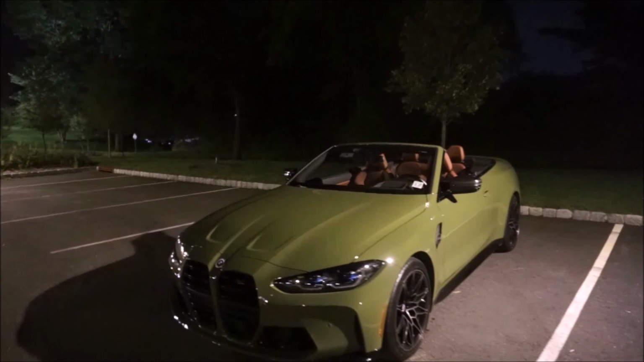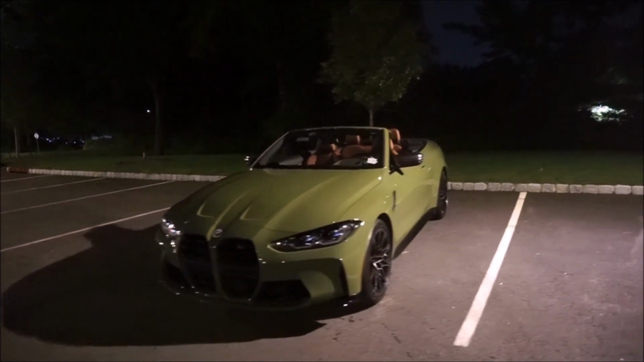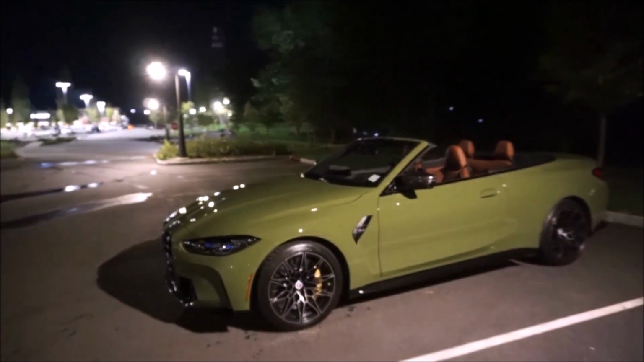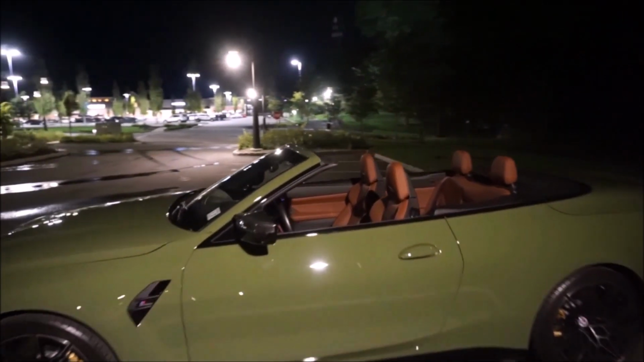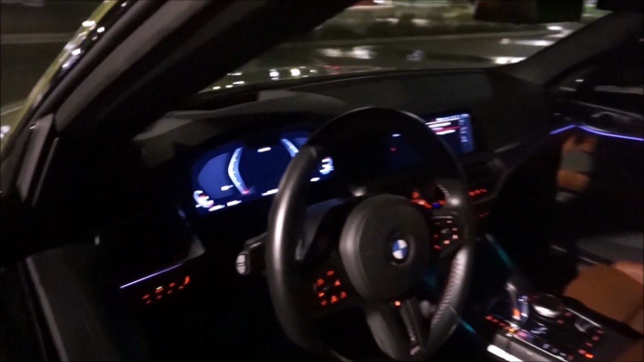This car is a lot of fun. It's not like the hardcore sports car I thought it would be. The suspension is stiffer than my M340 was, but the ride is a lot better with these Michelin 4S tires, where I had the run flats on my M340. And as I said, we have a full review driving in the daytime.